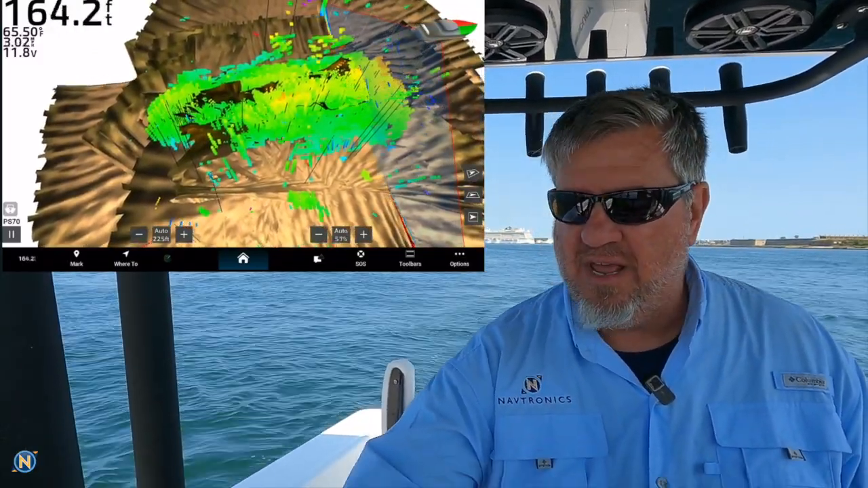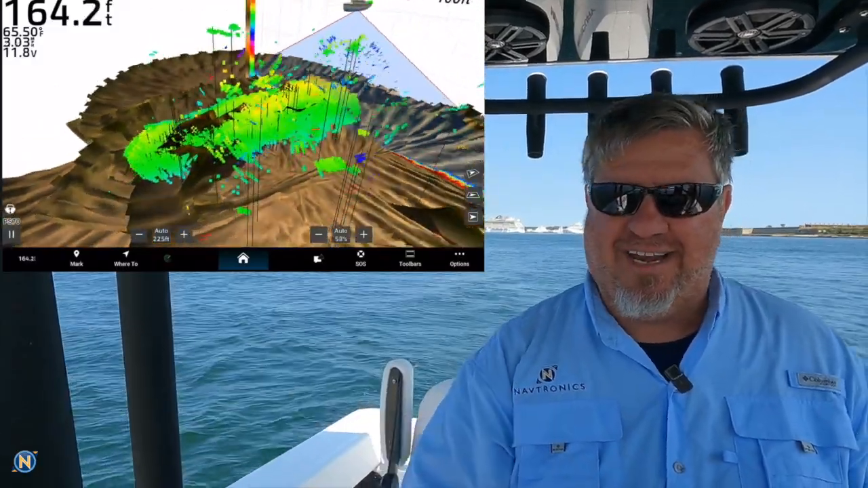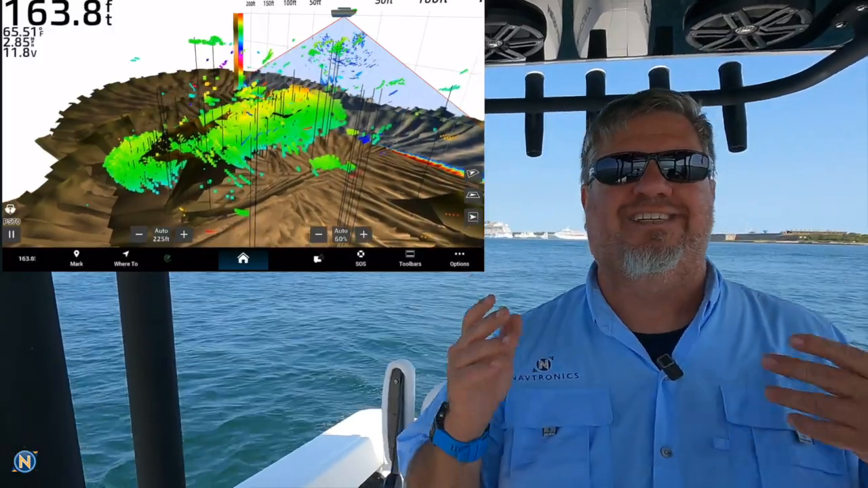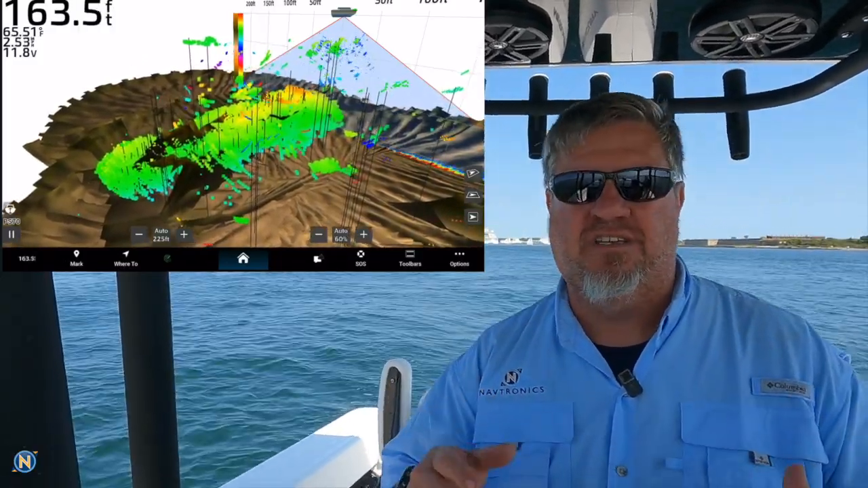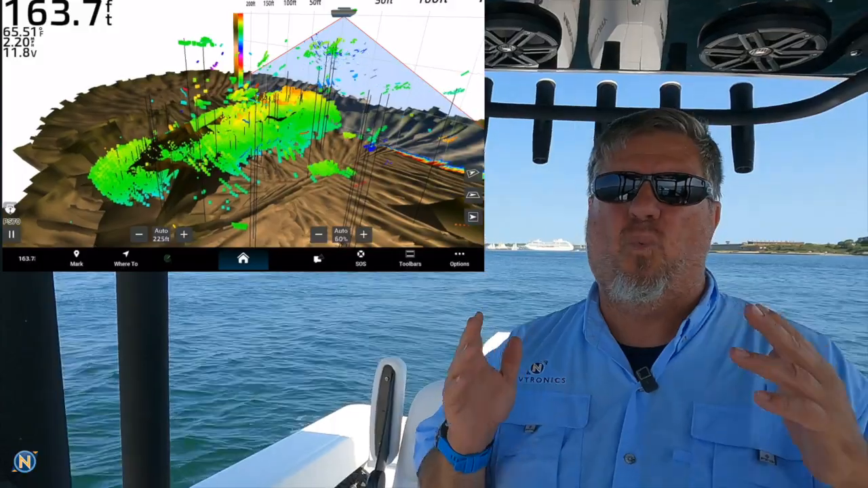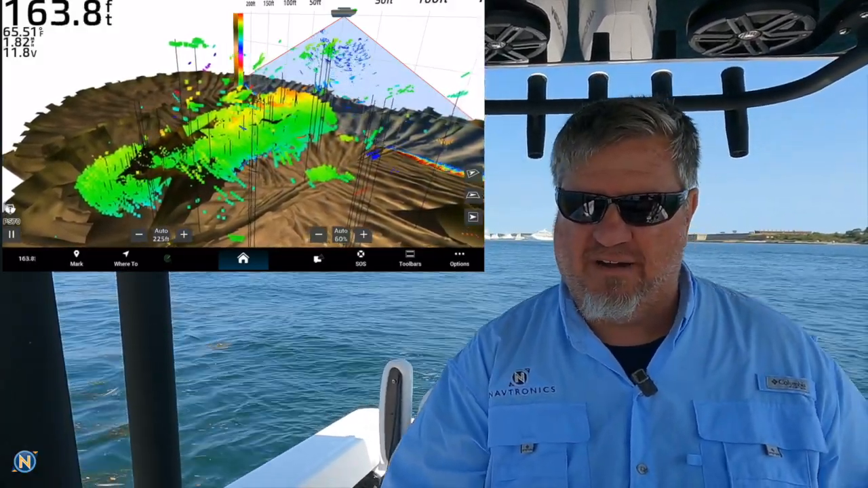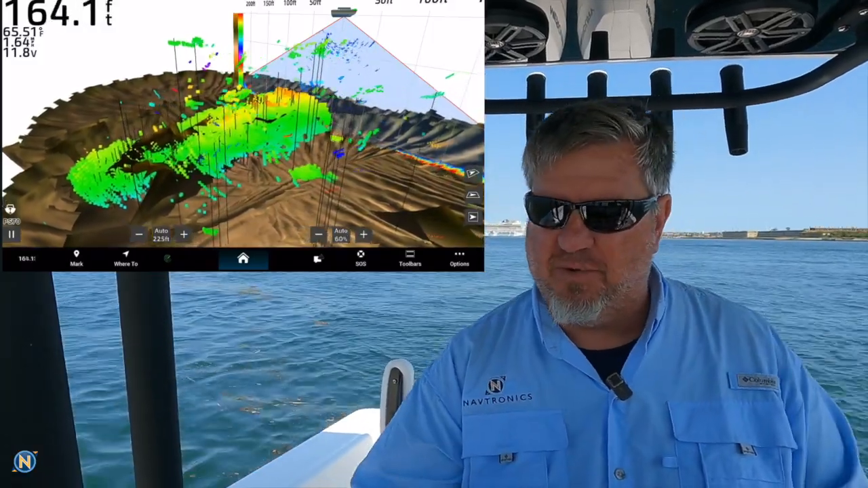And so if we go ahead, and now we're going to pan this out, you can kind of get a side view of it. You're going to see the beam angle on this transducer is 110 degrees. So we're getting a really nice wide field of view. So go ahead, and I'm going to spin the boat around a little bit here, and we're going to keep mapping here and seeing what's going on.